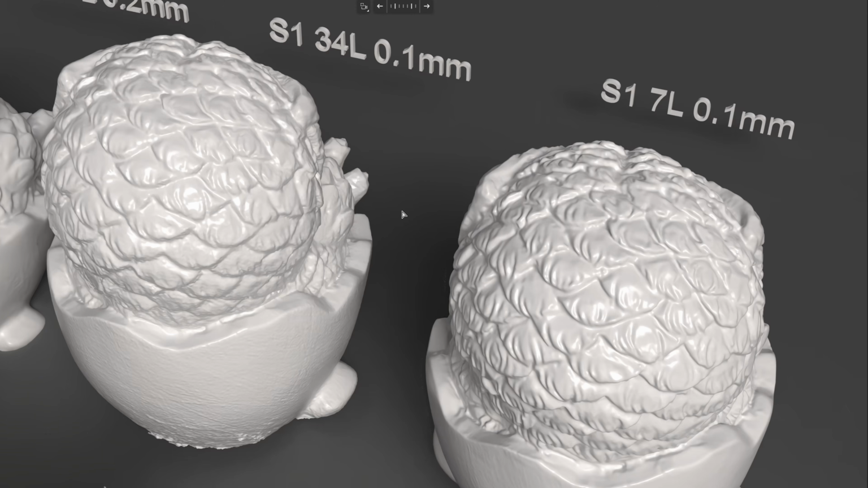But we use 34 lines for a medium to larger object because it scans faster and has a larger projection area. And if you switch between these two modes at this resolution, 0.1mm, the 34 lines will deteriorate the quality of the scan because it has a worse surface quality than the 7 line.